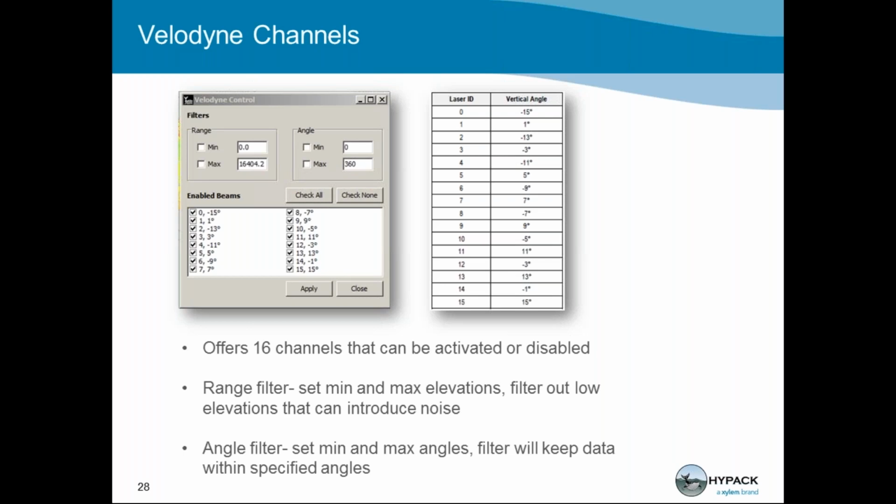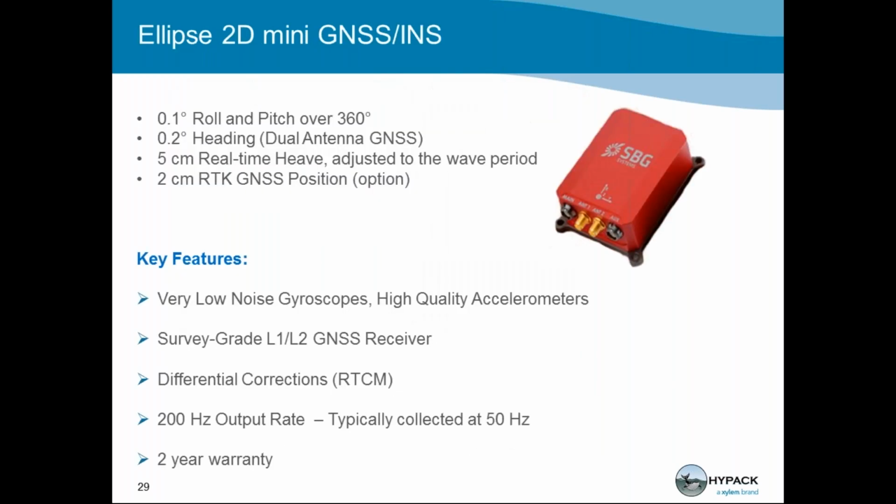We also have an angle filter. You set minimum and maximum angles, and the filter keeps data within those specified angles.